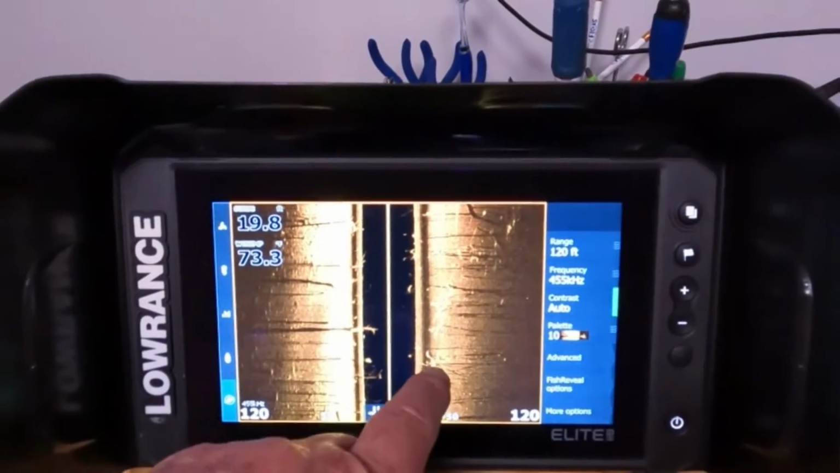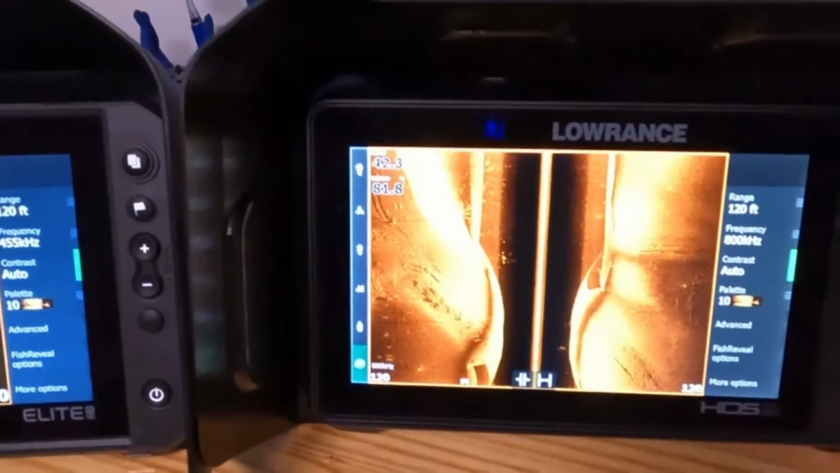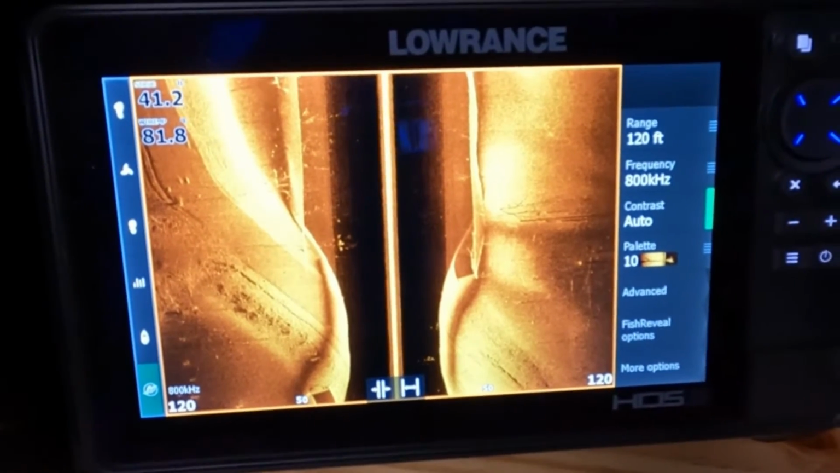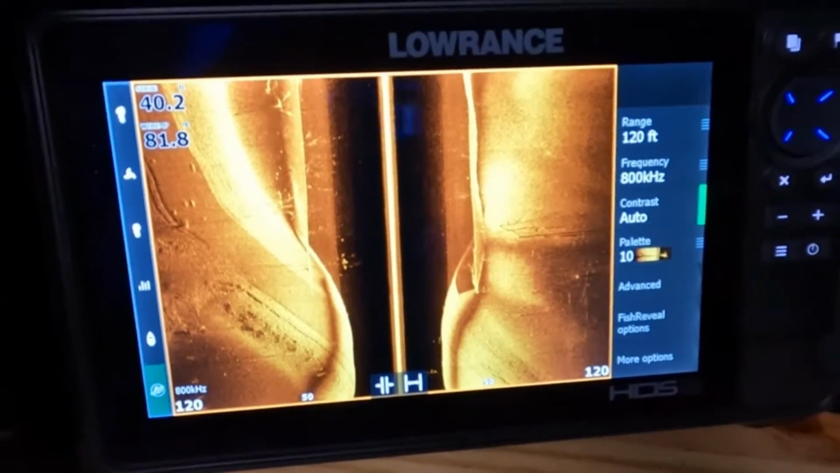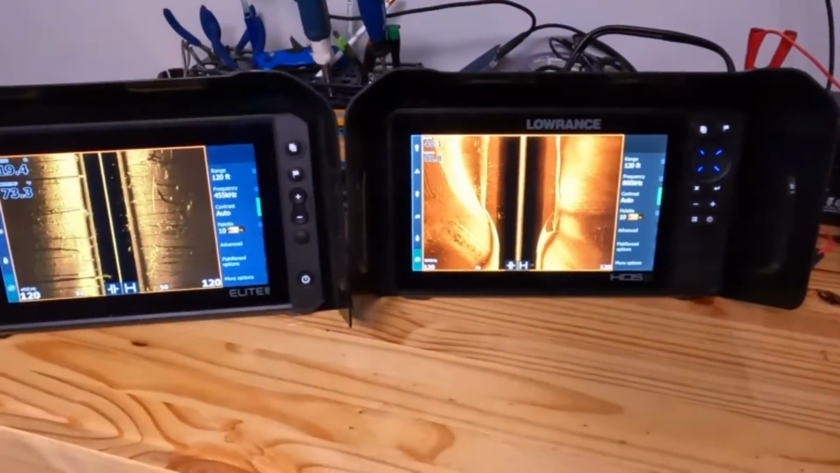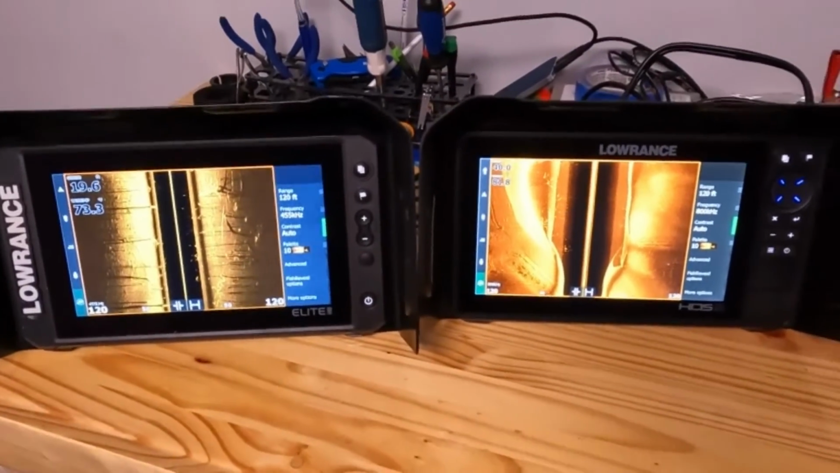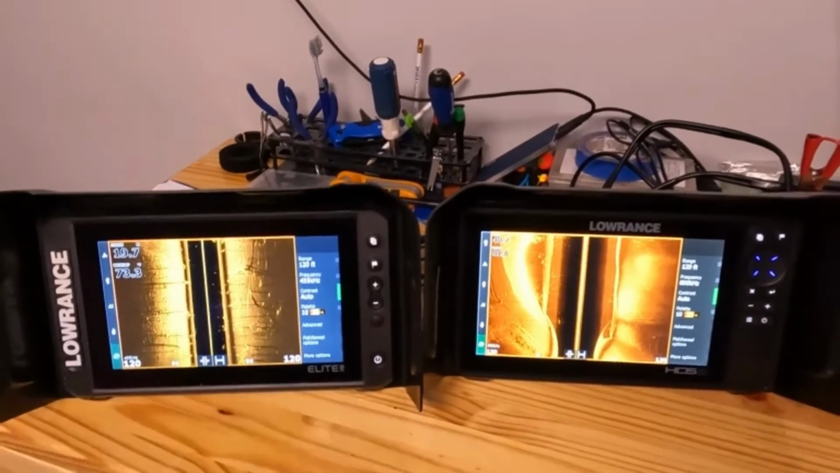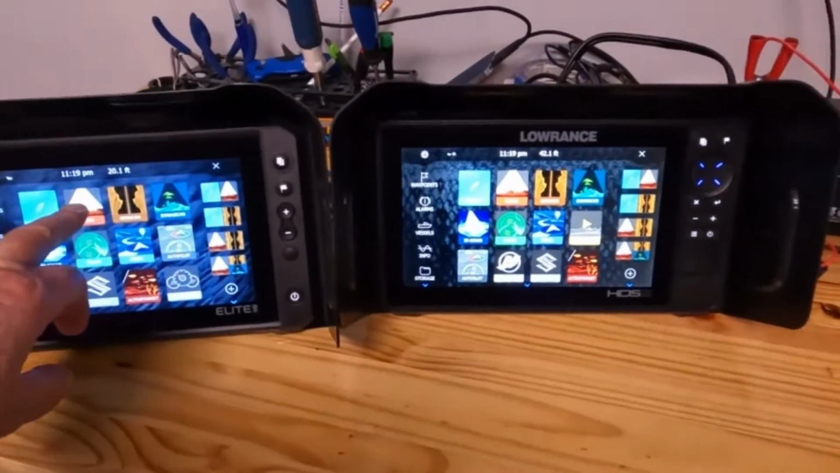You can pick out the shadows, trees, things. And here's the HDS. So again, they're pretty doggone close to being about the same picture, same quality. This one's a little brighter, a little crisper, but at the end of the day, is it $1,300 better?